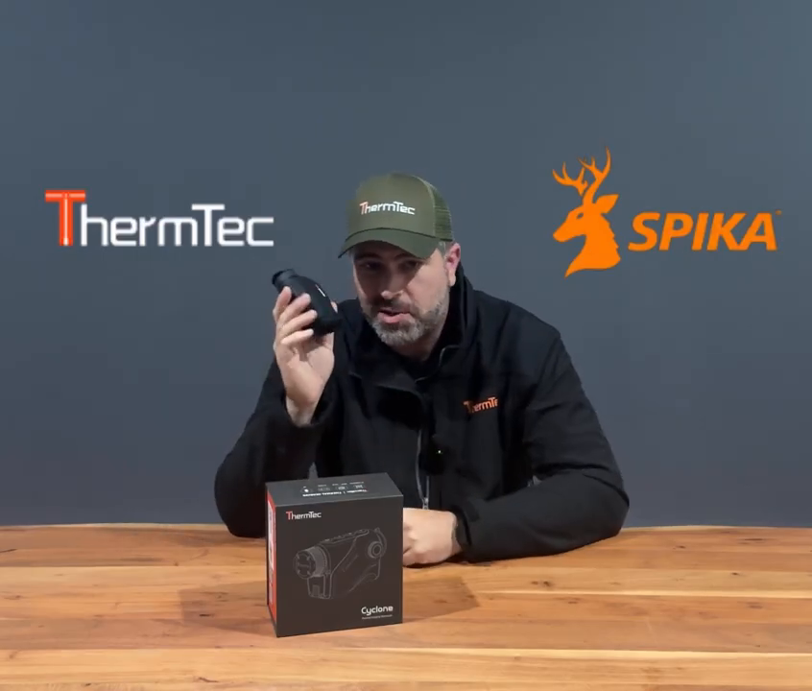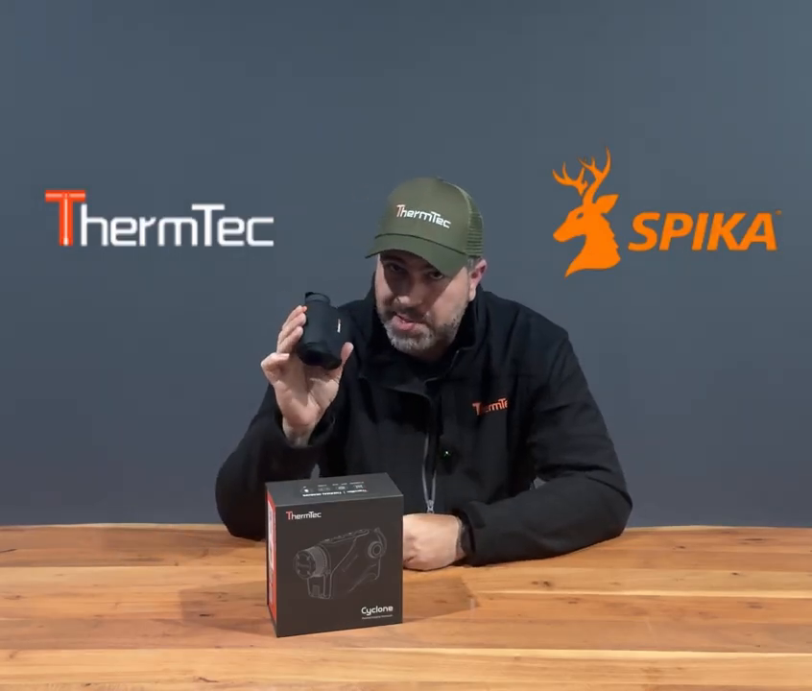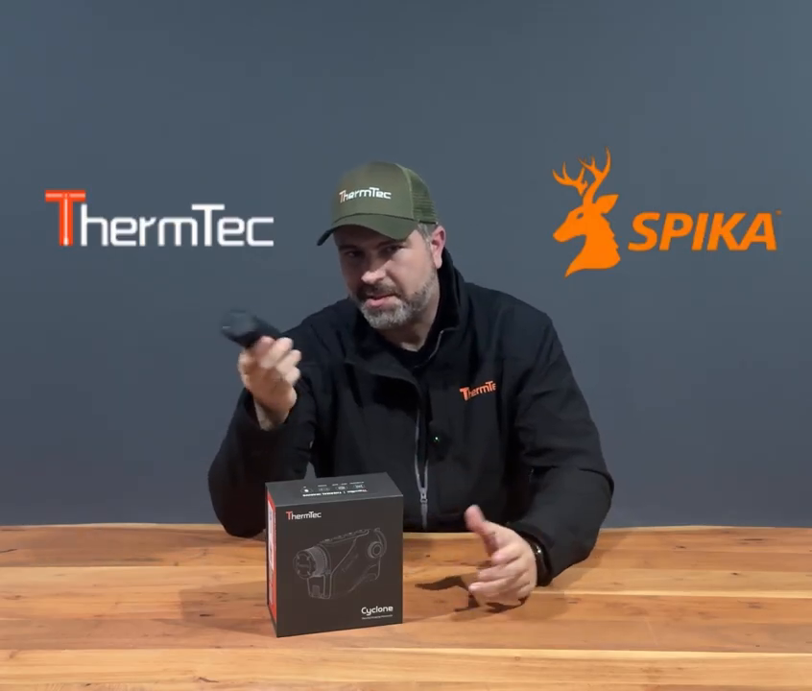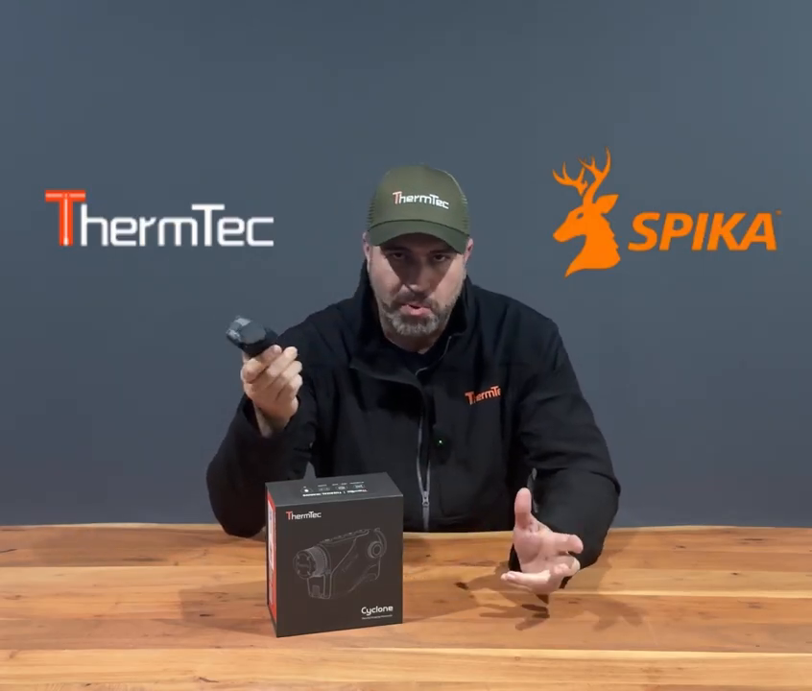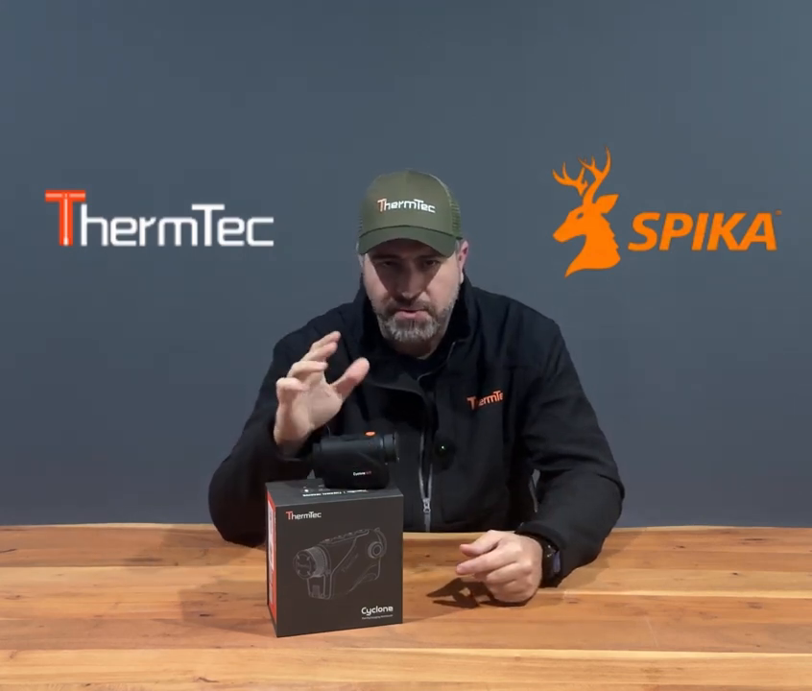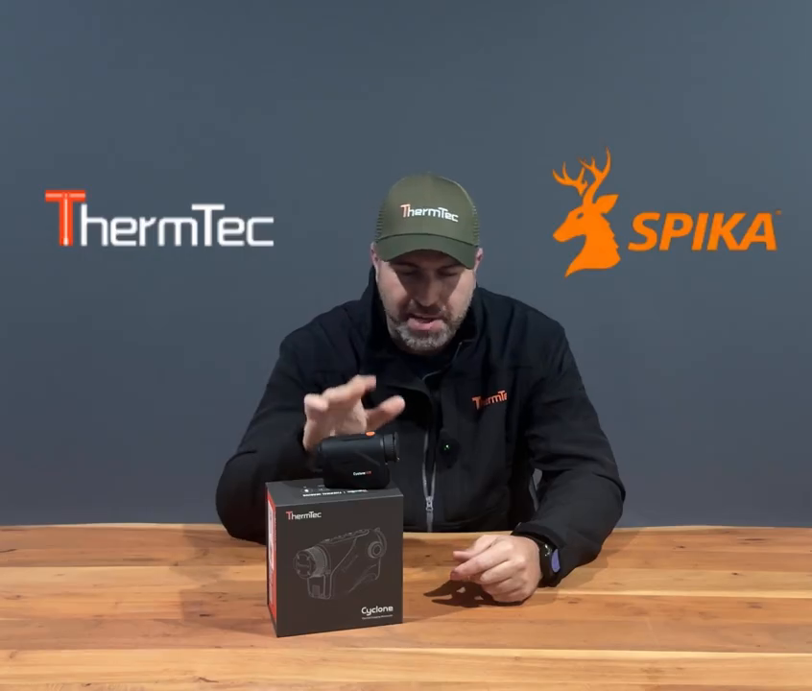And again, the detection range for something this small is quite impressive at approximately the 1300 meter mark. If you were looking at a standard sort of human-sized target, obviously smaller animals, it would sort of need to be in the lesser range. But that said and done, if you were looking for something along those lines, it'll definitely cover you there.